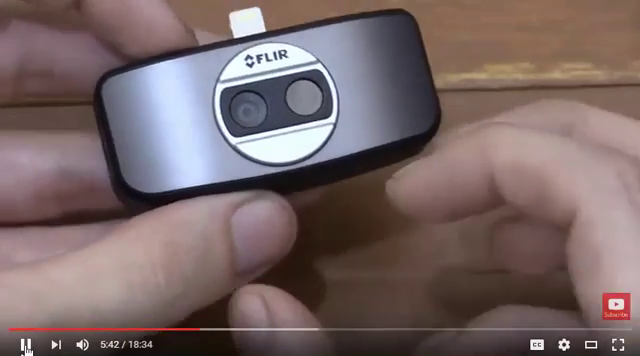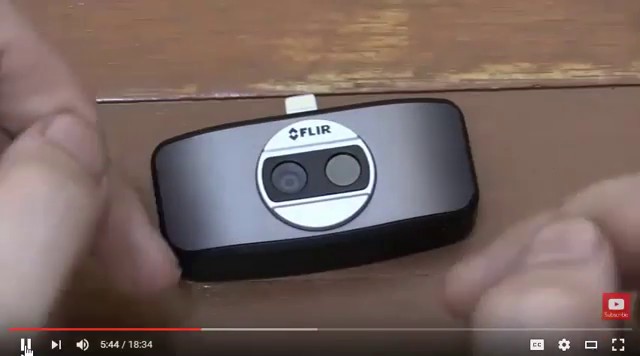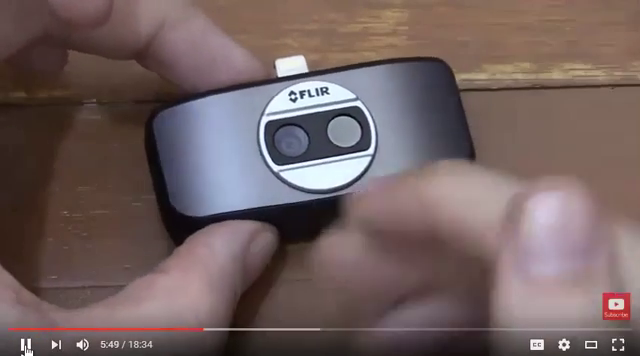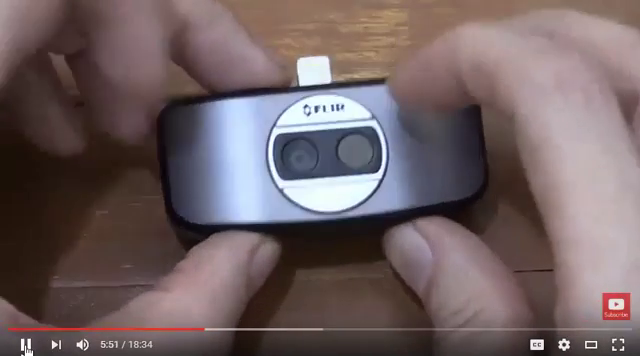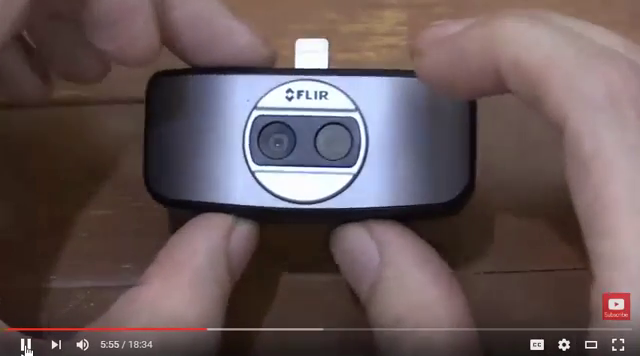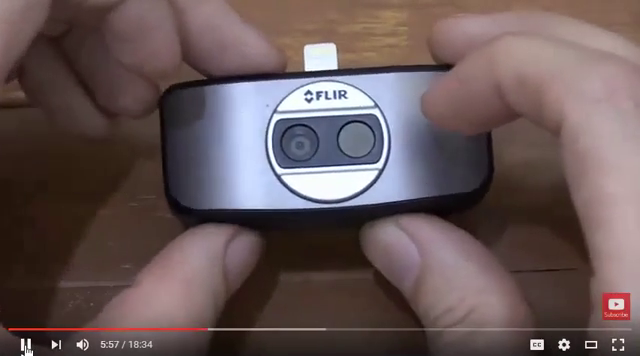it takes a regular camera and it basically finds the lines. For instance, if you pointed the camera at this, it would find this outline and then it would overlay it with the thermal image. So it combines those two cameras to make sure you get a really good picture, and that is very useful and it pretty much works perfectly.